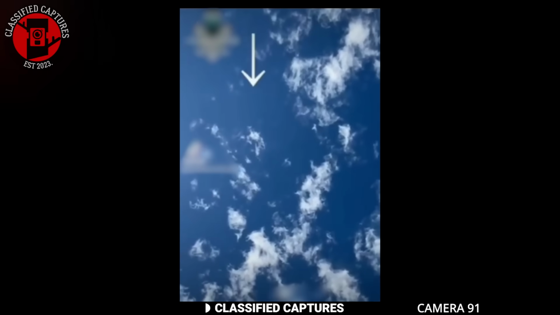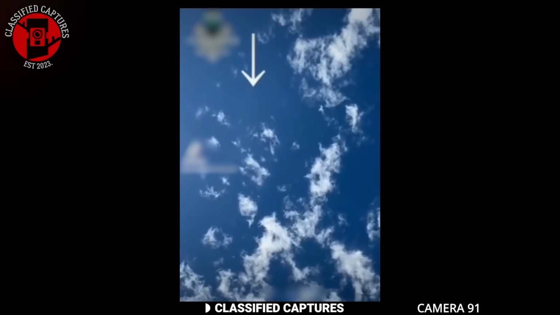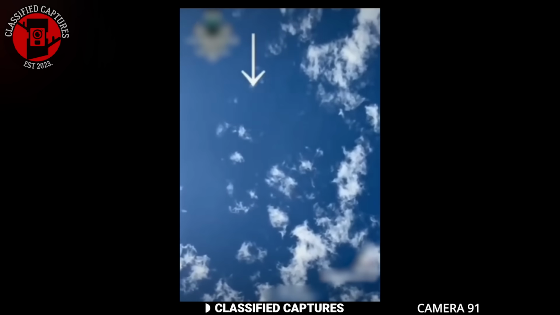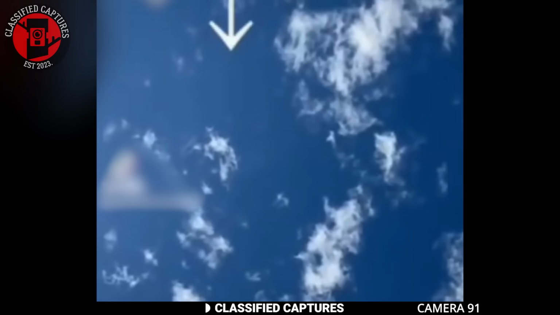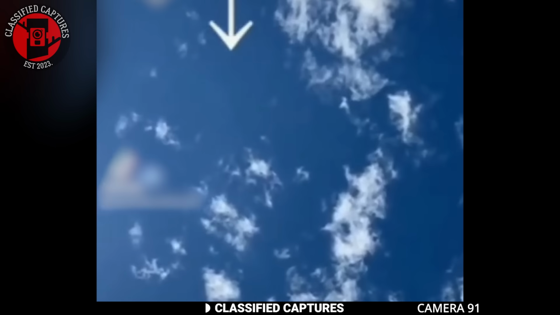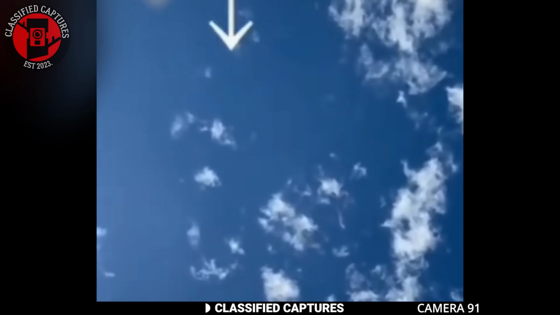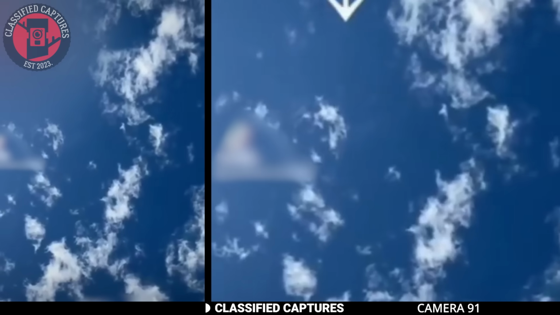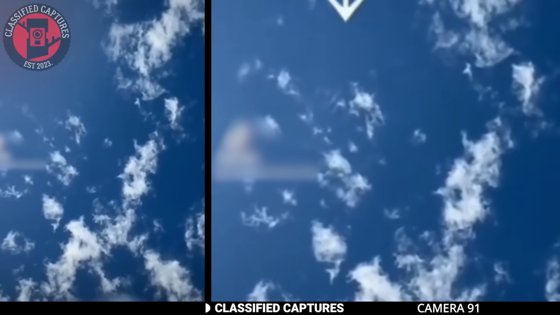Someone noticed a strange cloud in the sky, but take a closer look. That moving cloud doesn't even look like a real cloud. Instead, it seems like a round, transparent object mimicking the clouds around it. Even stranger, it's lower than the other clouds and moves in a controlled, calculated way. I mean, it's so subtle that if you weren't paying attention, you might miss it.